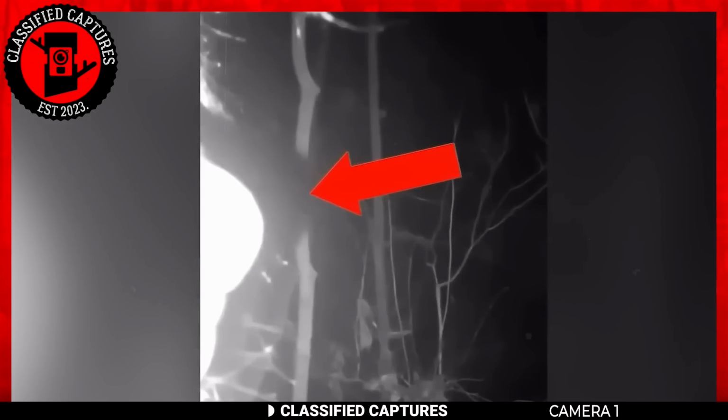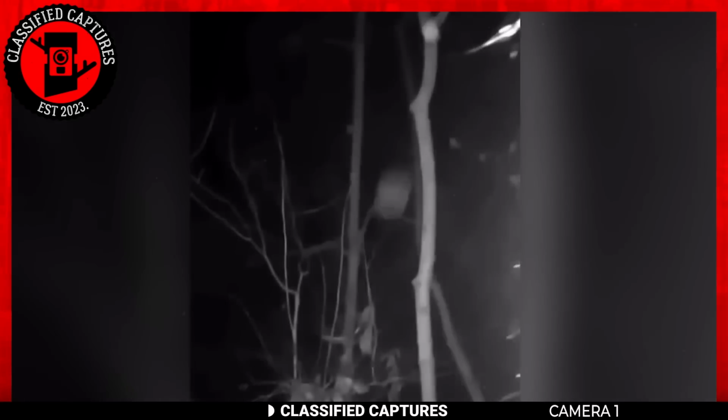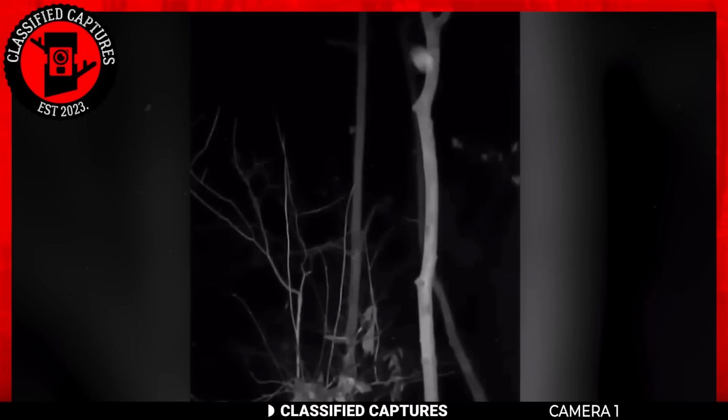Before I say any more, watch the footage. You see it, don't you? It looks like a creature noticed the trail cam and took a look at the camera to see if it was working or rolling.